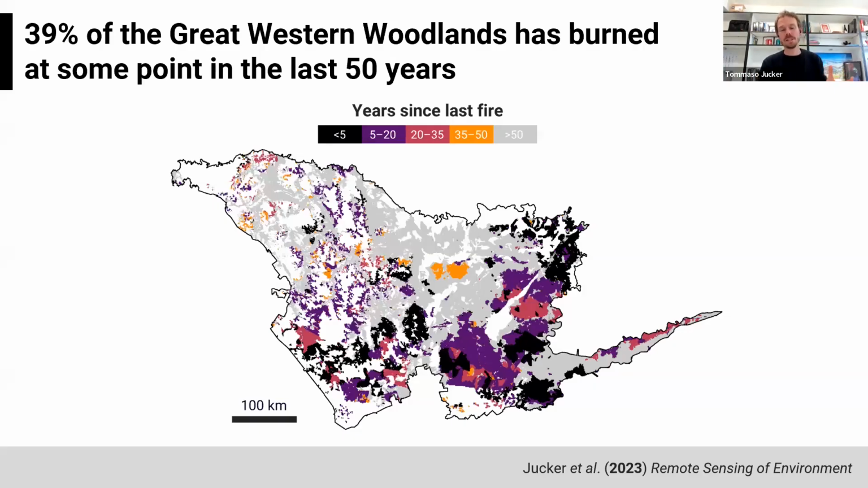So I said that this is a system that's really dominated by fire. I wanted to give you a picture of what that actually looks like. This is some work we've recently published looking at the fire dynamics across the region. And the headline message is that close to 40% of the entire woodland habitat has burnt at some point in the last 50 years. So fire is a really big component of this ecosystem.